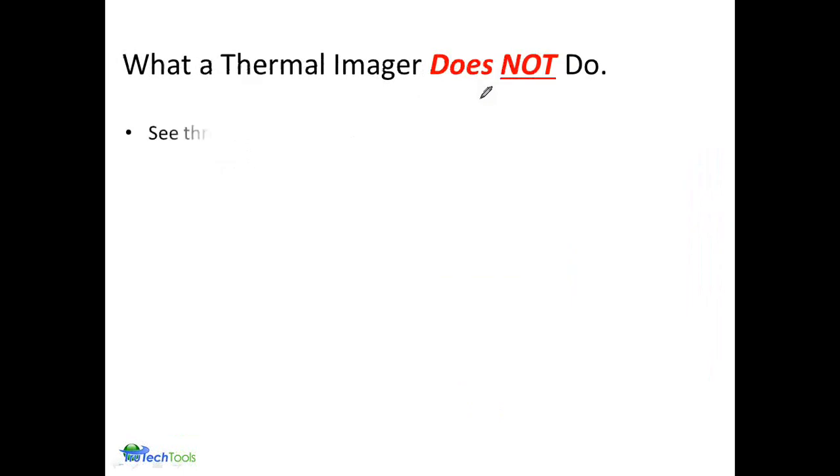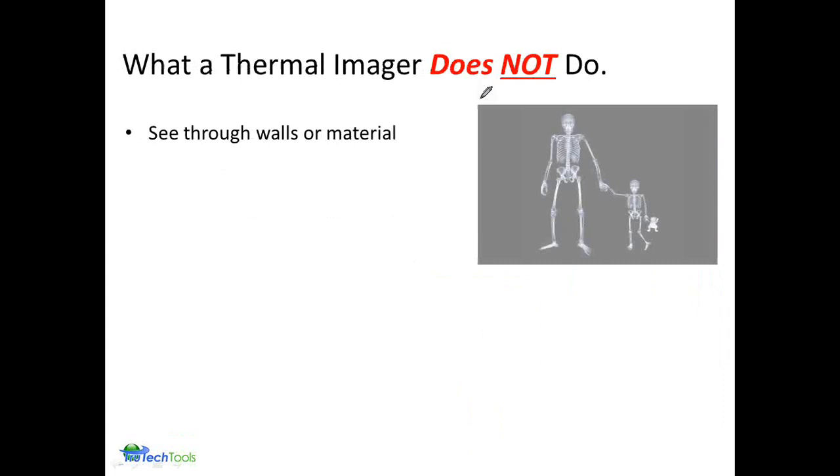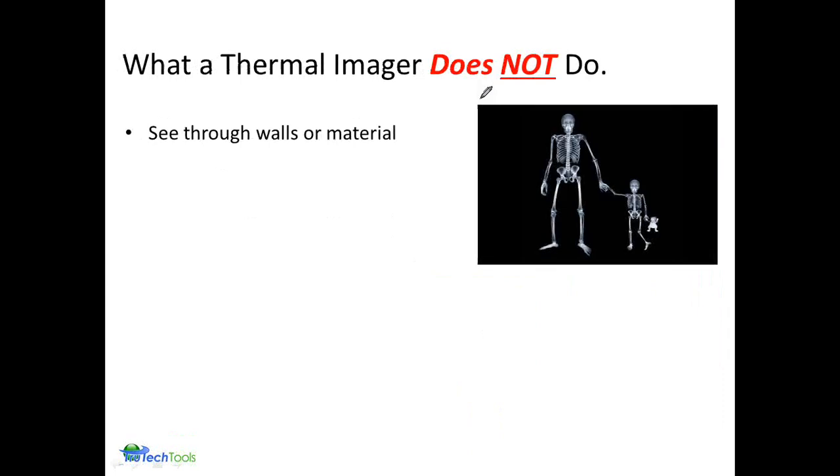So also a consideration is what a thermal imager does not do. Well, it doesn't see through walls or materials. The only exceptions are that infrared will go through very thin plastics. It, of course, goes through the atmosphere, and it goes through the lens of your camera. Also, if you're using infrared windows, that's the same type of material that the lens of your camera is made of, so it'll go through that as well. But with those few exceptions, infrared does not go through anything.